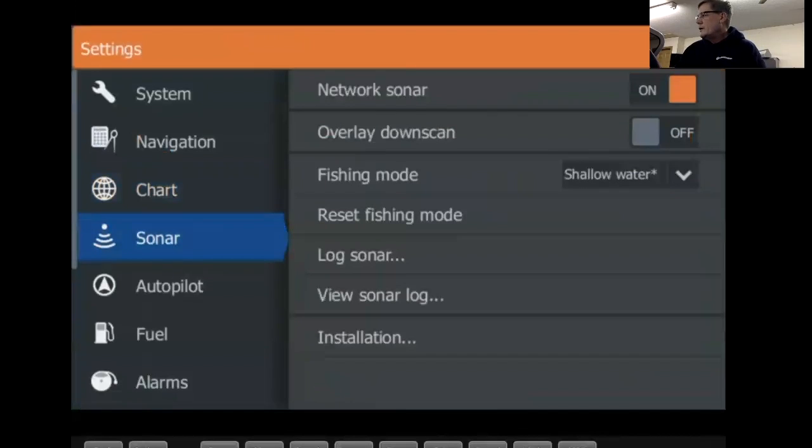Sonar. There's some important stuff in here right now. Network sonar. Here's an example. I got my bow mount trolling motor in the front, standalone. It's not networked. I got that turned off. So that one's always using the bow mount transducer. On my 2 console units, I got the network sonar turned on because I want to be able, for example, to see my sonar on my right-hand unit versus my left-hand unit. I can flip-flop them around.